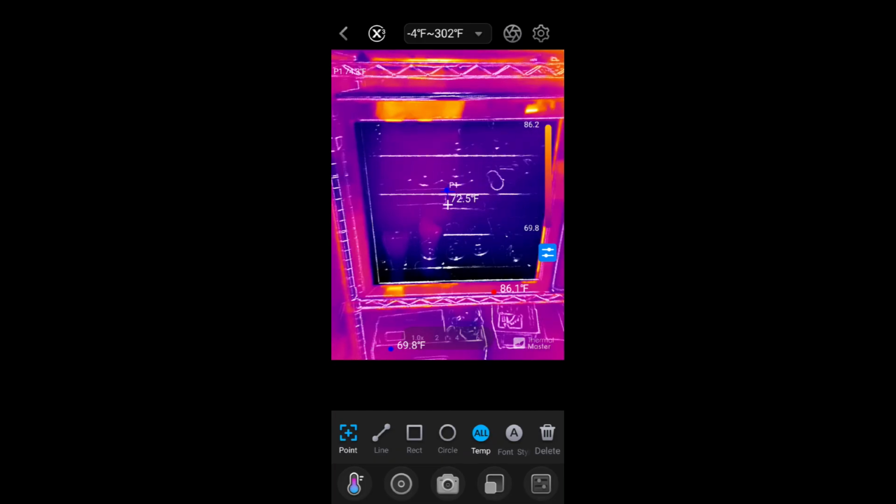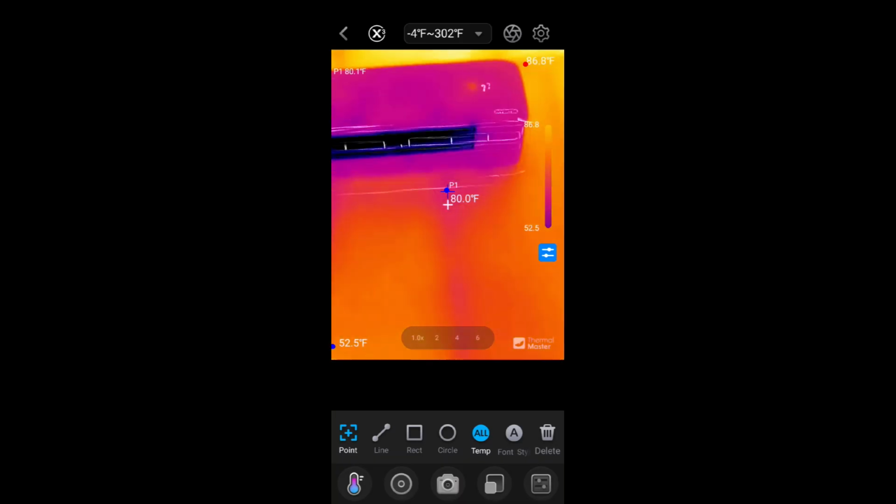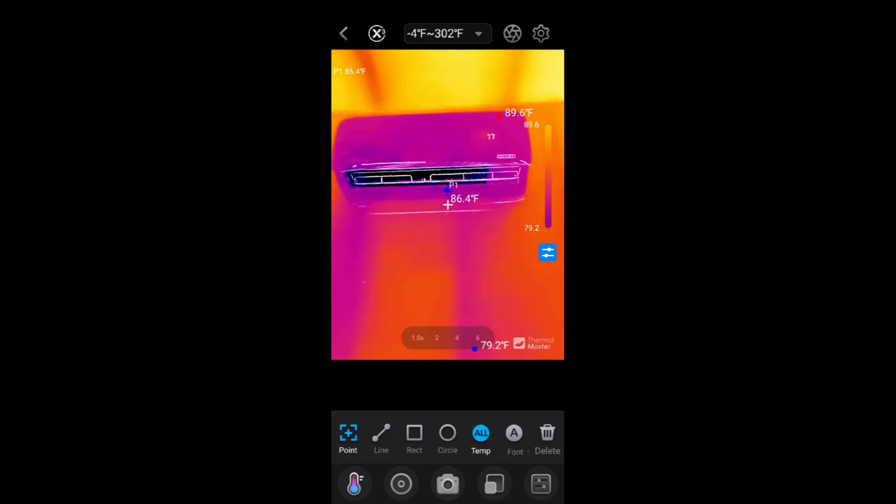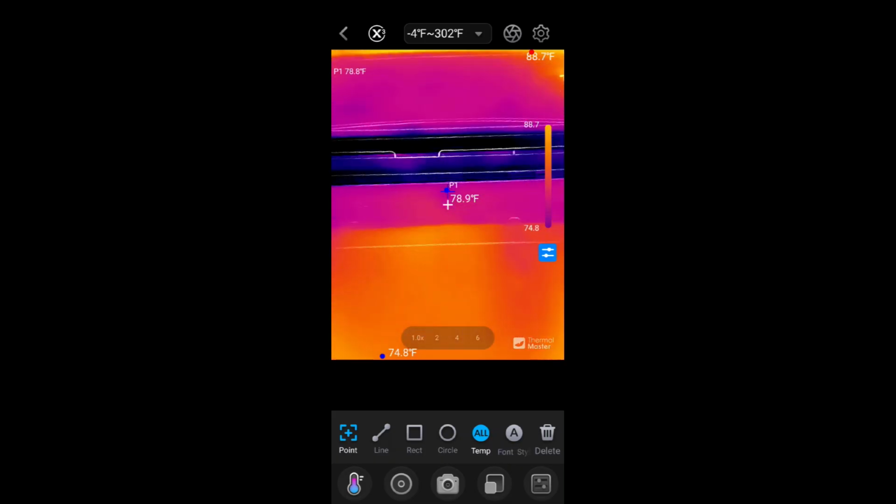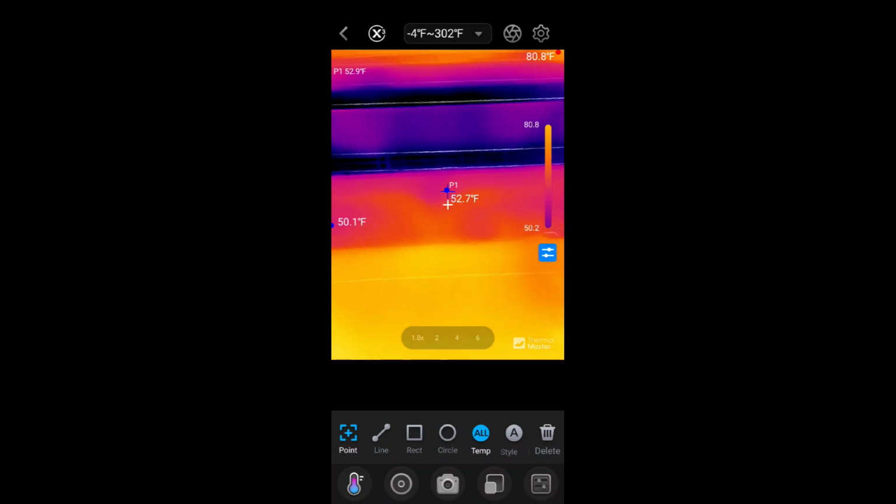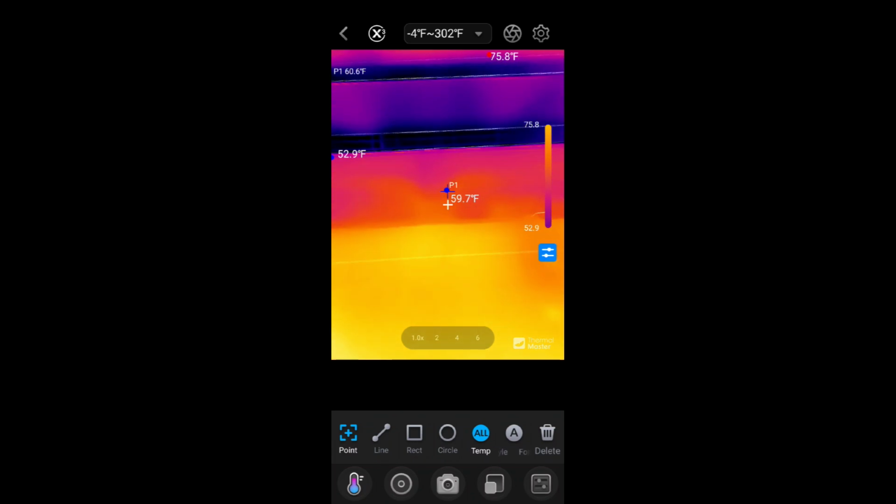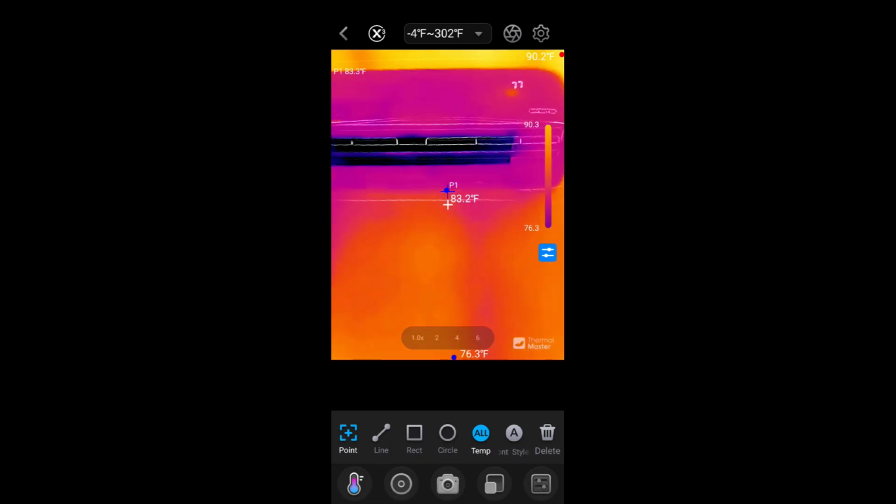but also professionally. Here's another example. I have this mini split in my garage. I want to know how the air temperature coming out of there is, and is it doing what it should do. I've got the point on and I just move up close to it. It's blowing out air at 52 degrees, 60 degrees. That's fantastic. So again, all kinds of ways to troubleshoot stuff even in your own home.